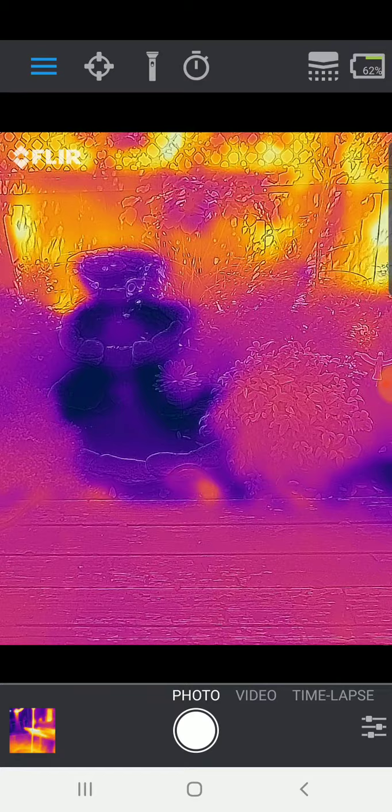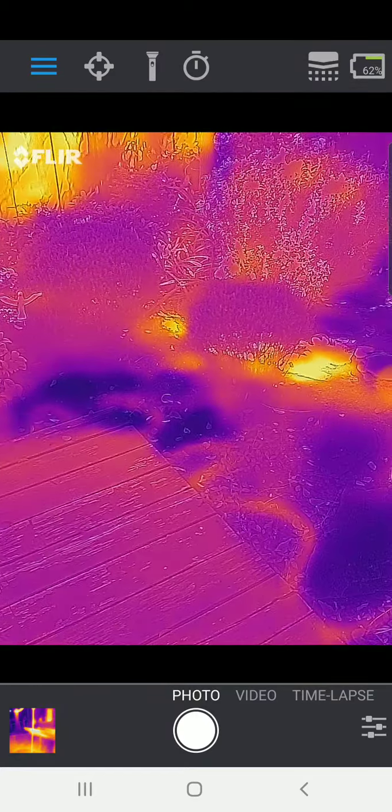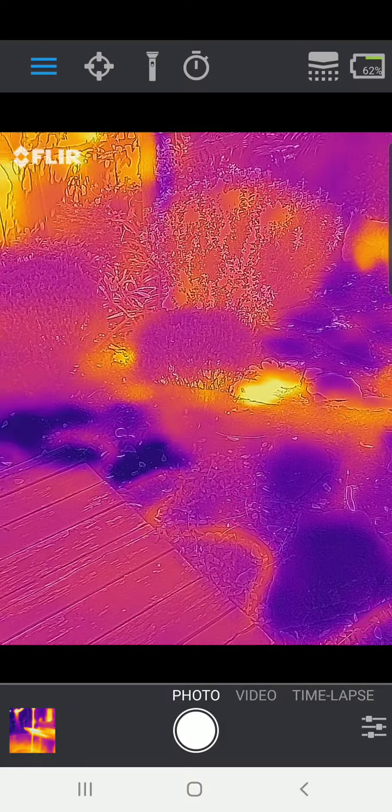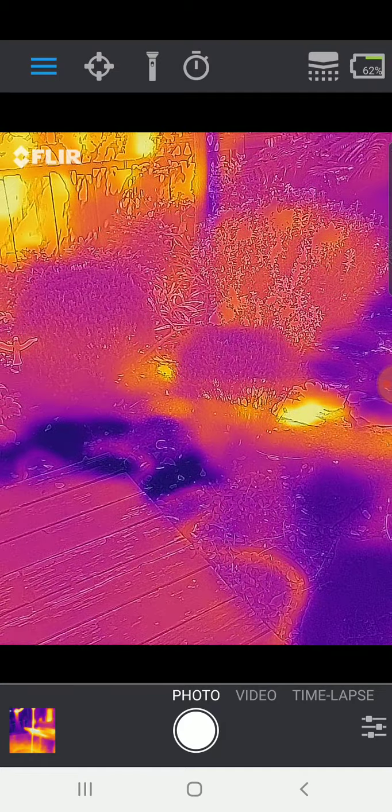So you can see pretty readily from this, I think, how paved surfaces, especially in an urban environment, heat up more, but these nice grassy surfaces and plants and things are actually helping to cool this backyard area down.